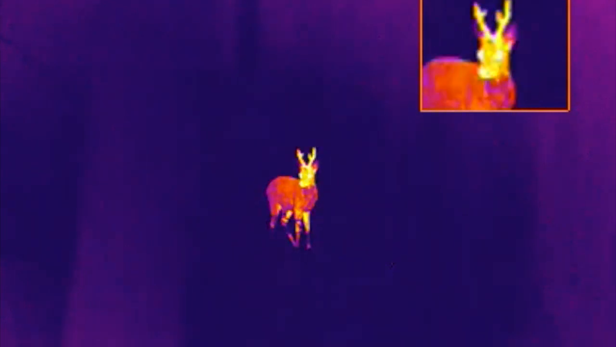Okay, so there was a female lying on the ground here. We've got the male. These two are always together. I've got a nice bit of video footage coming up shortly, a close-up with the trail cam. But it's nice to see the different settings available for the thermal imaging camera.